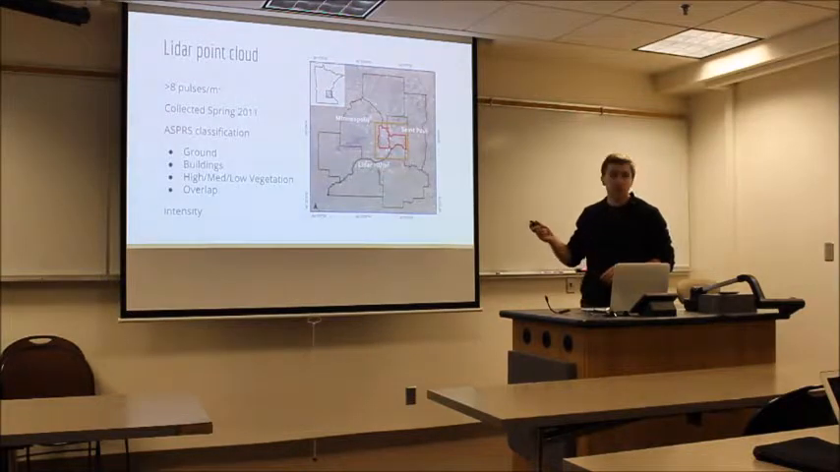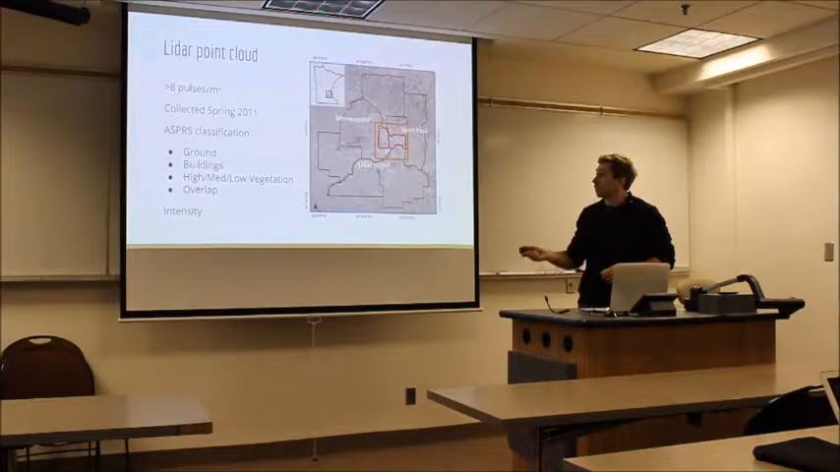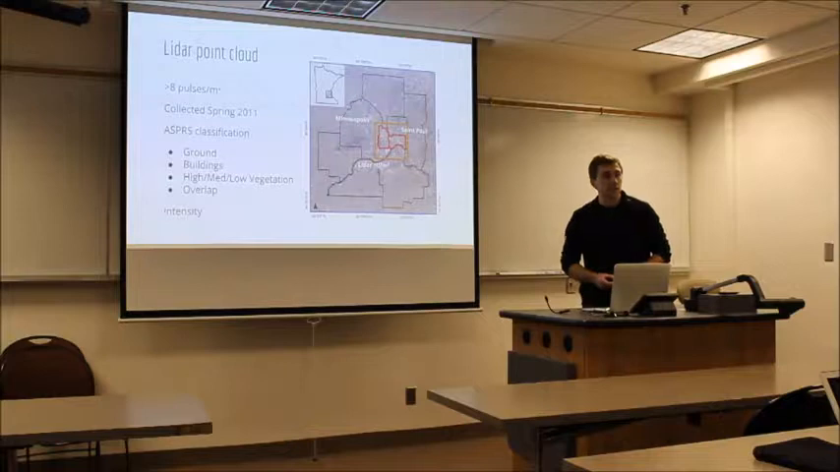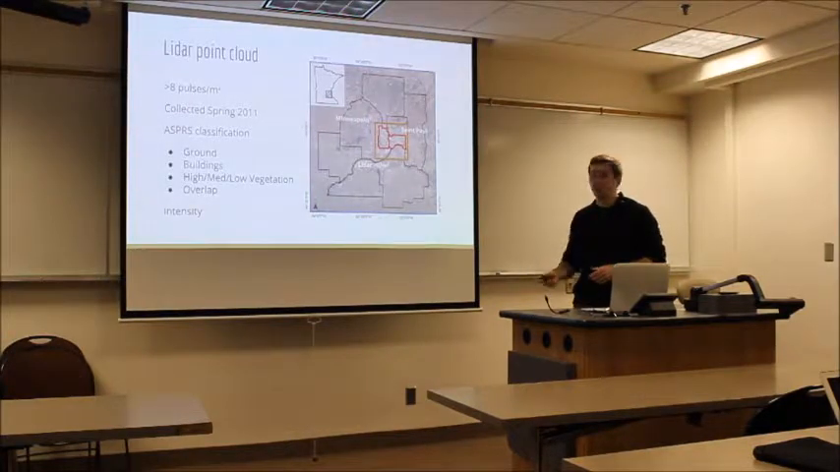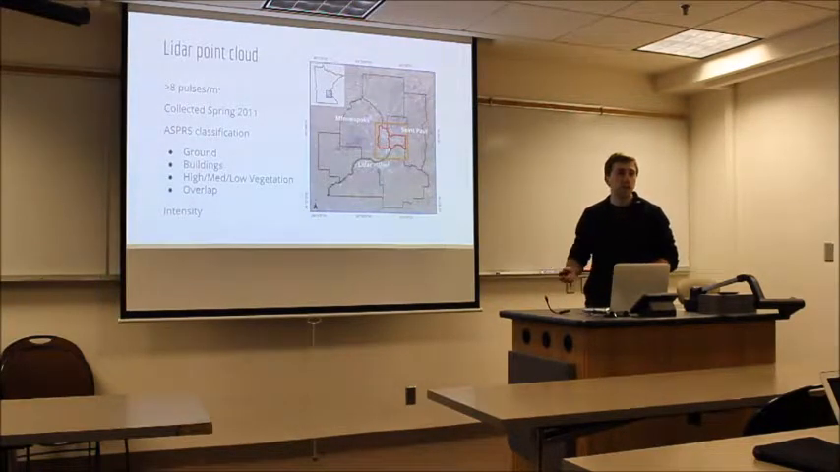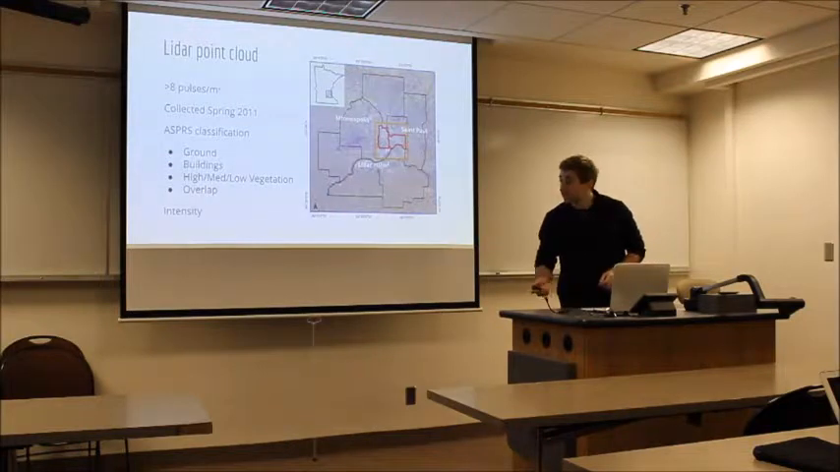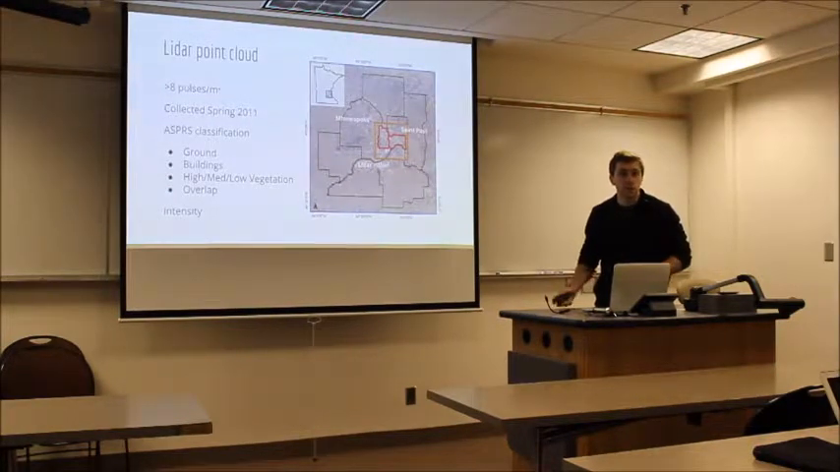So this higher density LiDAR, there can be more things extracted from the three-dimensional information. It was collected in the spring of 2011, classified by the American Society of Photogrammetric and Remote Sensing classification standards. So things like ground, buildings, vegetation, and then overlap between the flight lines are classified, the individual points themselves. There's also intensity of the return recorded as well. So this high density area is where I chose to do the more detailed assessment of tree canopy.